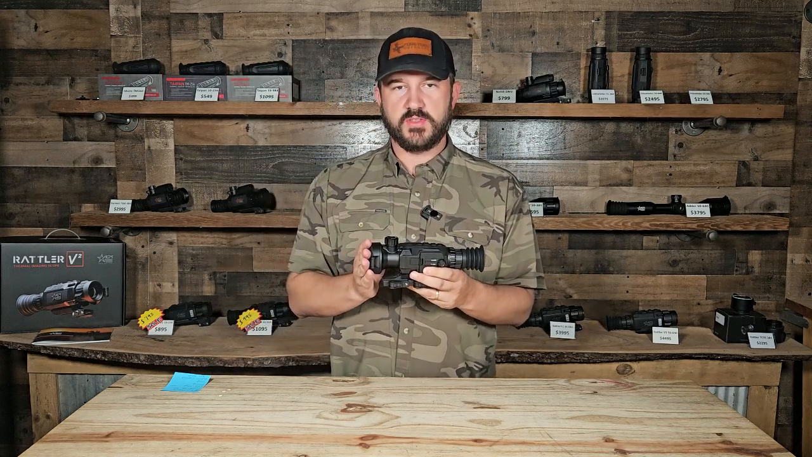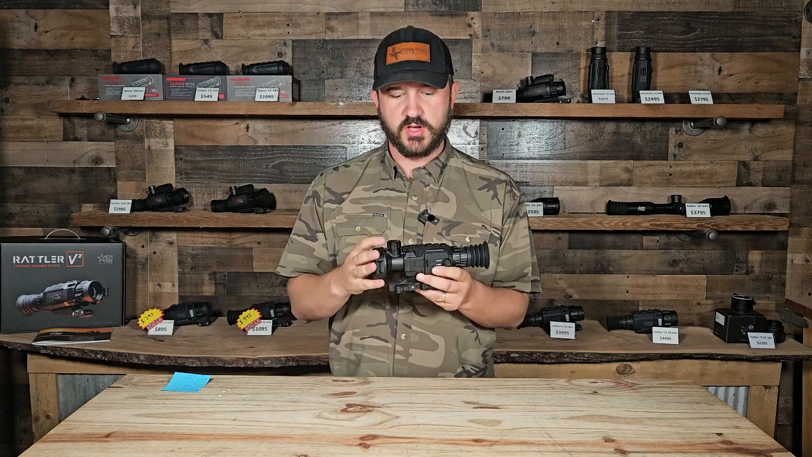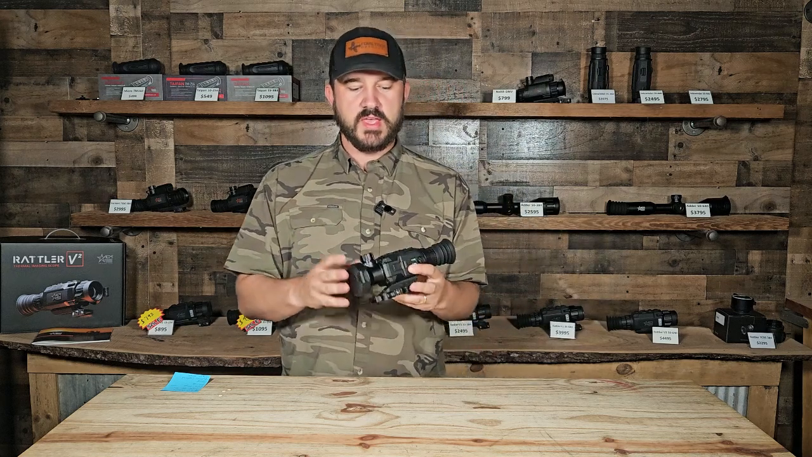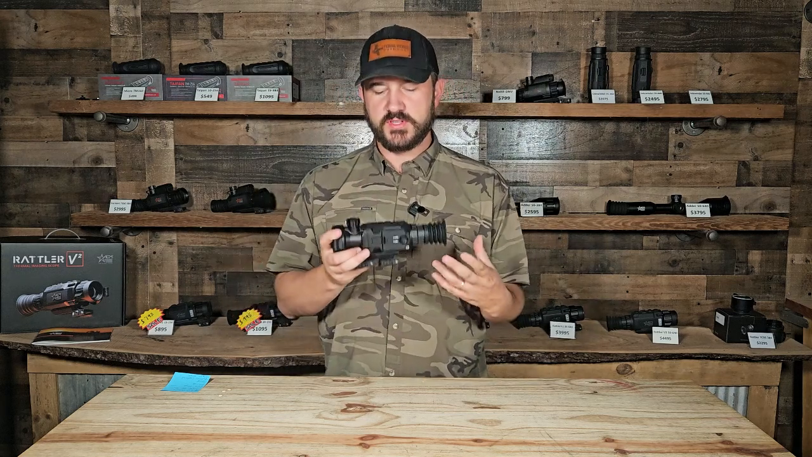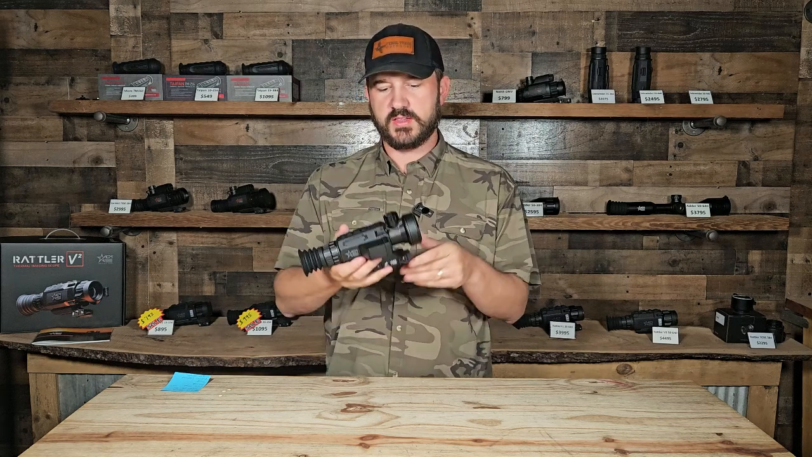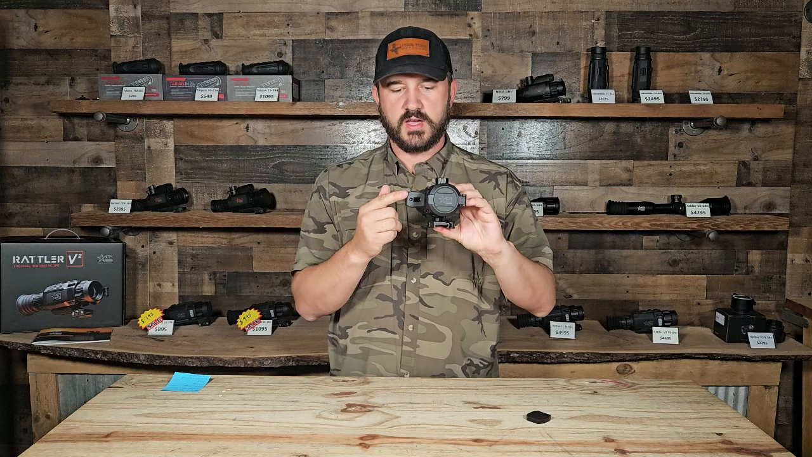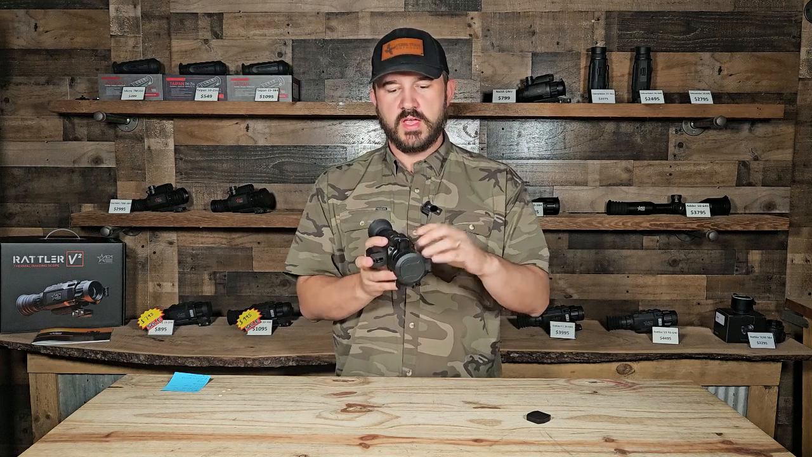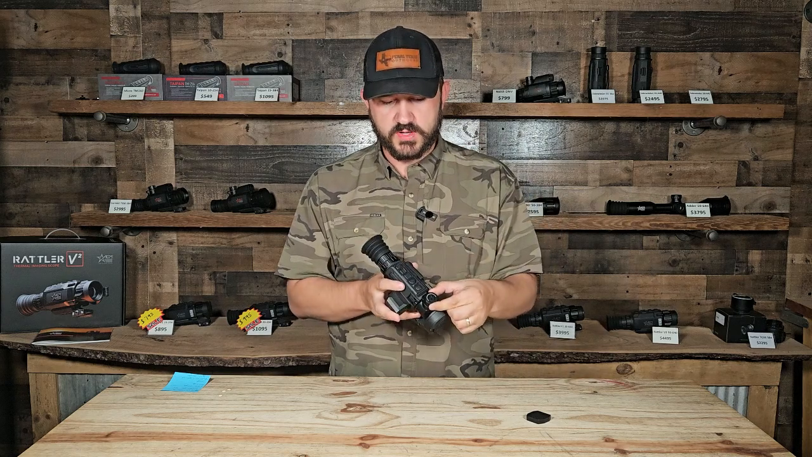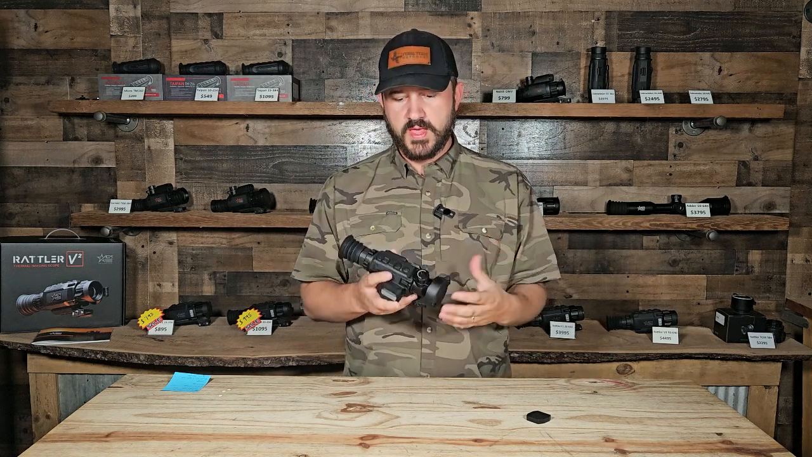Some of the things to notice here, there are a ton of things packed into this scope. I'll tell you, this is one that's really going to be a big one for end of 2024, going into 2025 and years to come. This unit is packed full of stuff, but it's pretty super light, considering that you do have a laser rangefinder unit on here. It does have a little cover that comes on there, so we can pop that little sucker off. You can see a nice compact integrated laser rangefinder. I do like the focus ring, a super fine focus on top of here for your image quality,